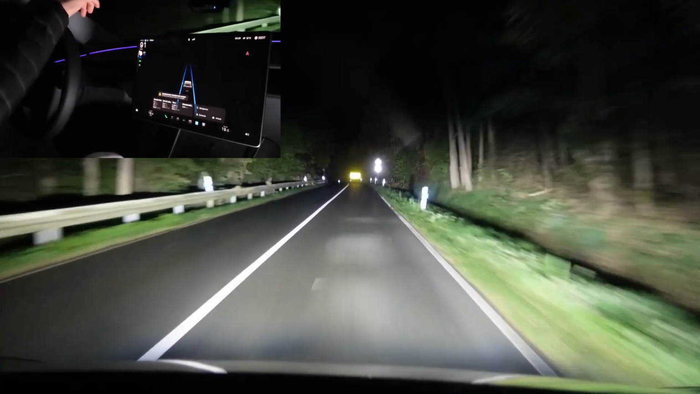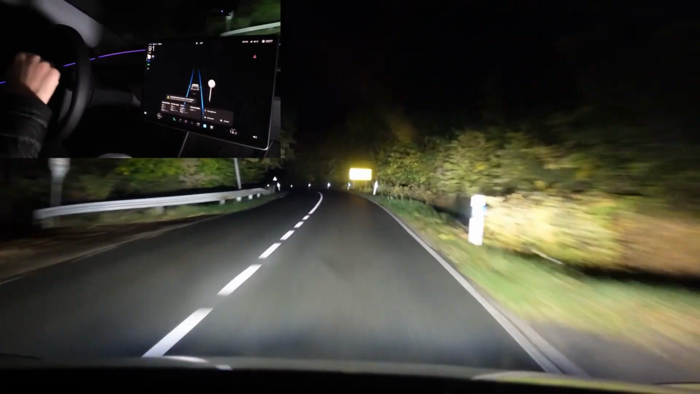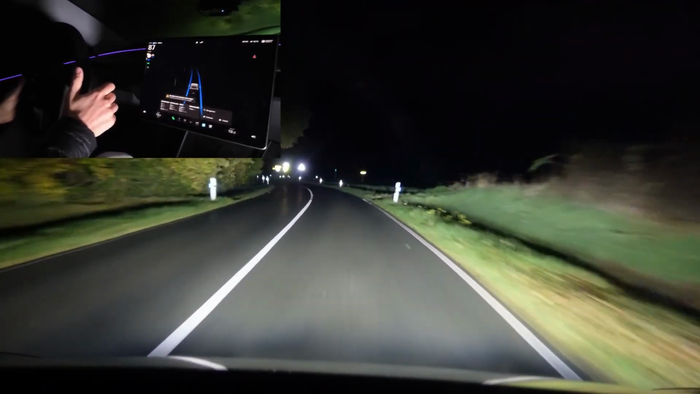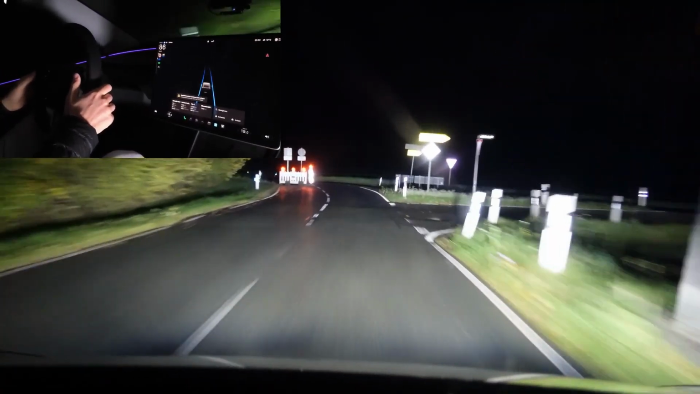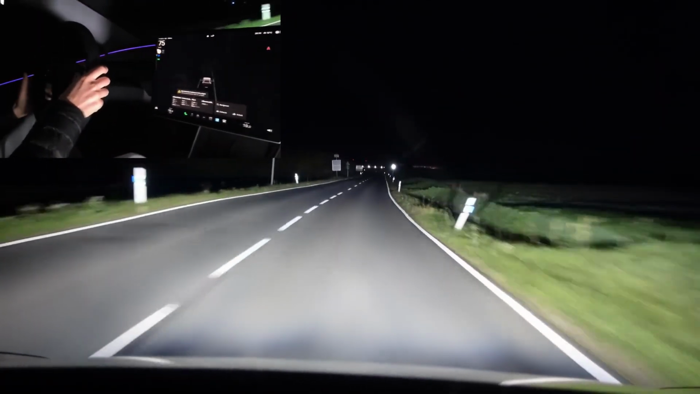Now it has also dimmed up ahead. Now it's turning the high beams on again. But it's also taking this left turn here, and it's doing that really well. I do have to put my hand on the steering wheel for a moment. But it's doing that very well. Now there's a small construction site up ahead. Let's see what it does, if it gets confused. I'd better intervene there, yes. That wasn't quite right, but no blame.